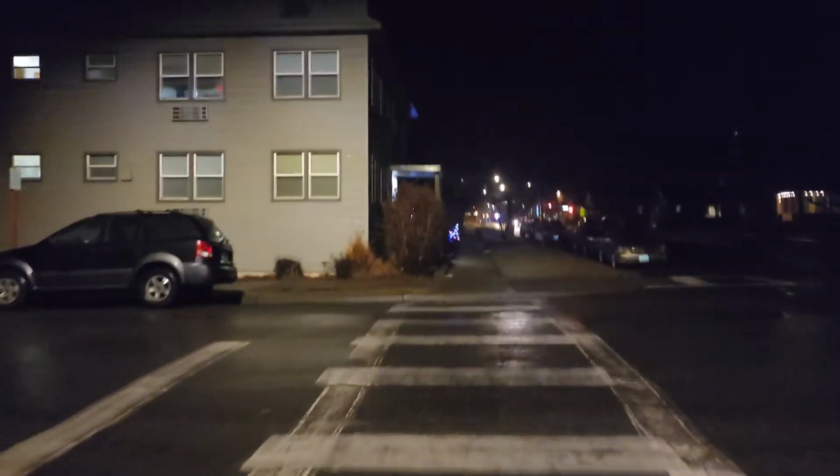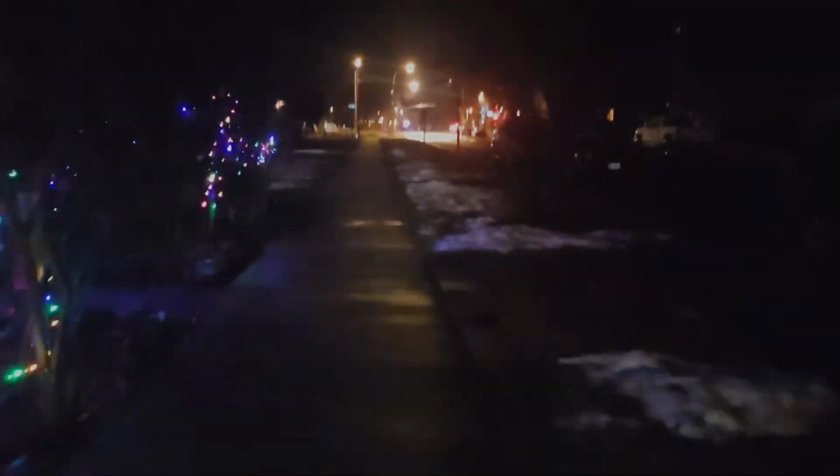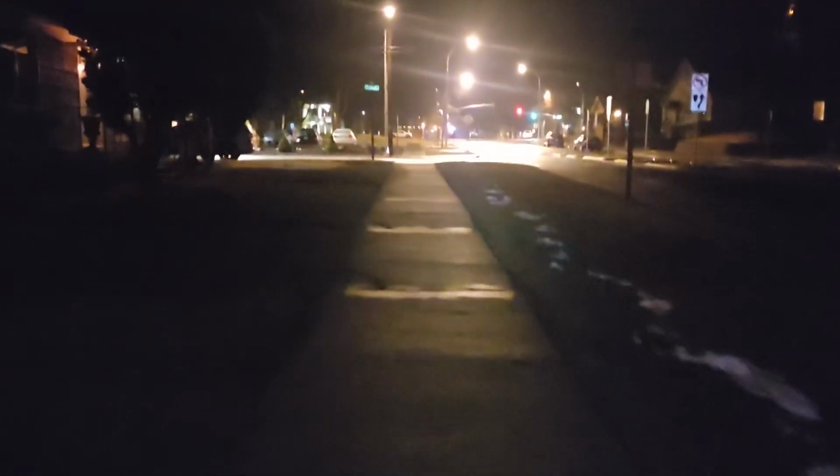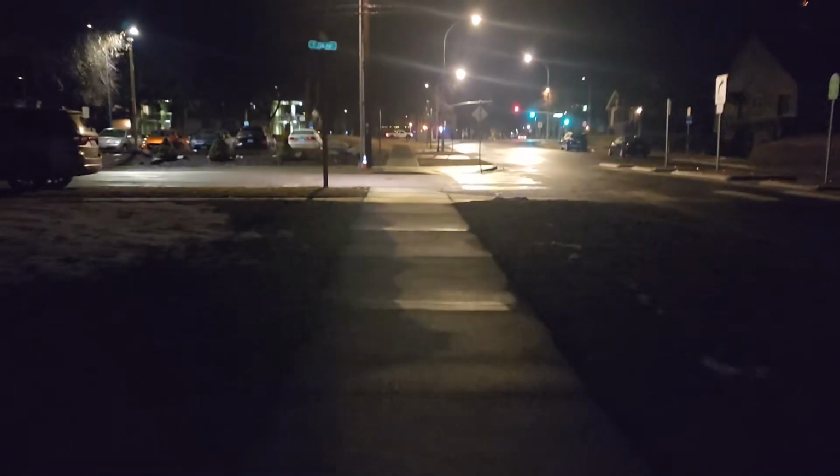This stupid crosswalk again. You know, for as flat as Ellensburg is, it does suck to ride all the way across town, basically.